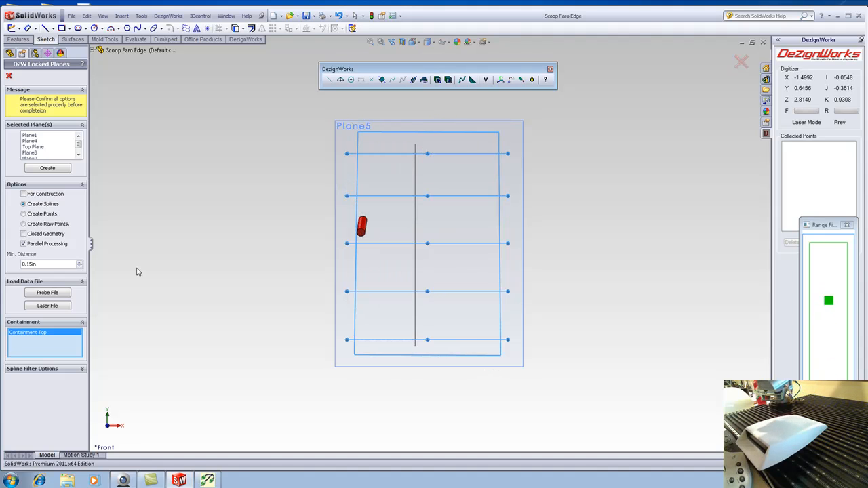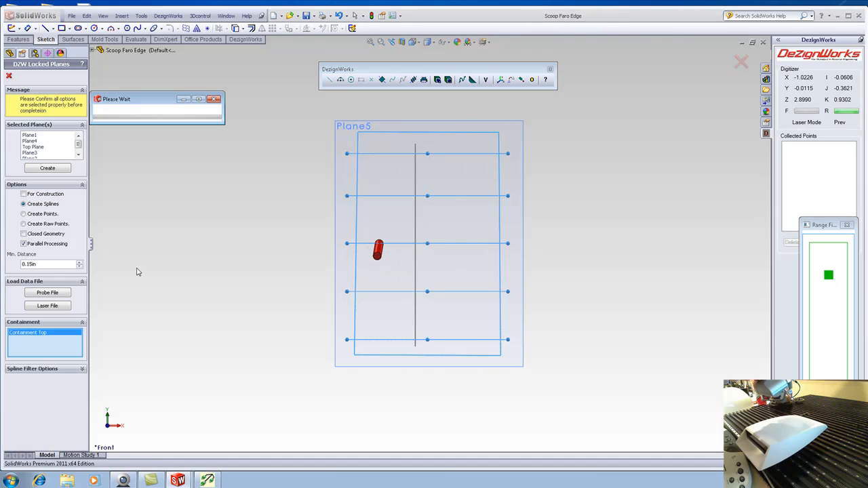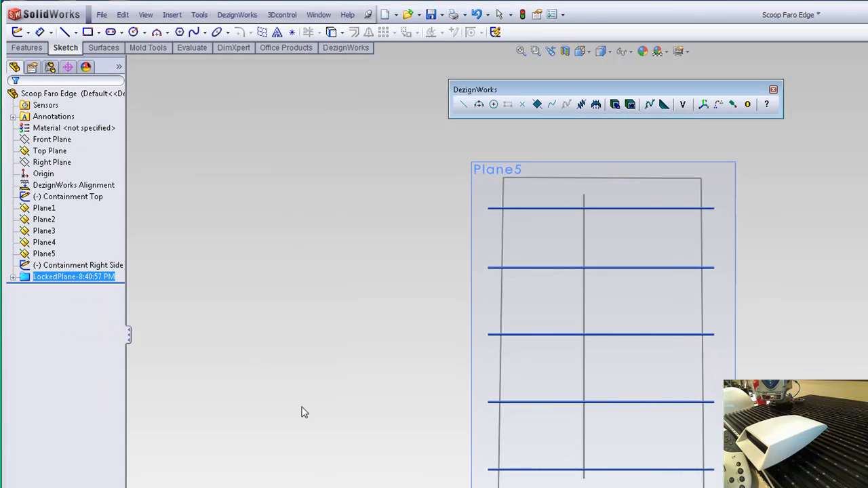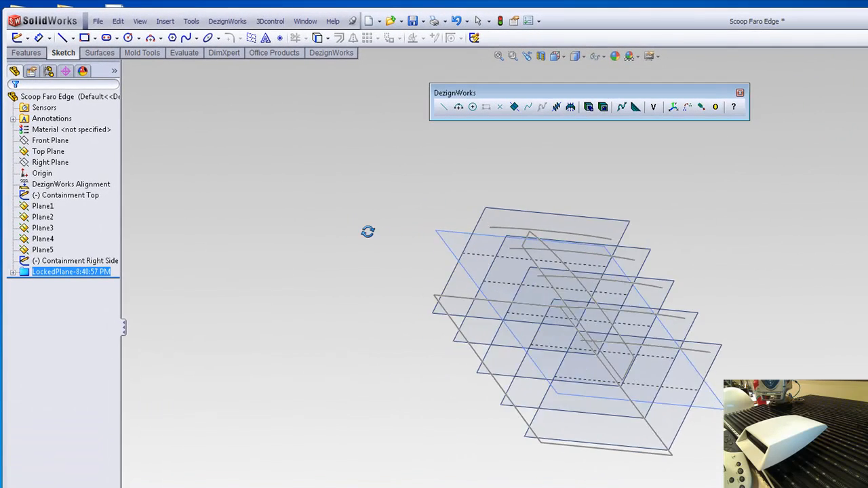So once I get my sections, I simply tell it to complete it. So you notice it's going to process there. It's going to process a couple 100,000 points. But the cool thing is it's going to build native SolidWorks features. So there's my top cross sections.